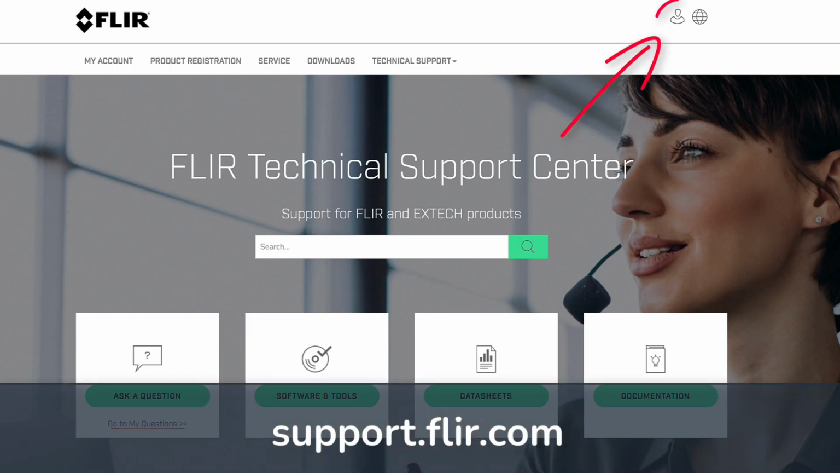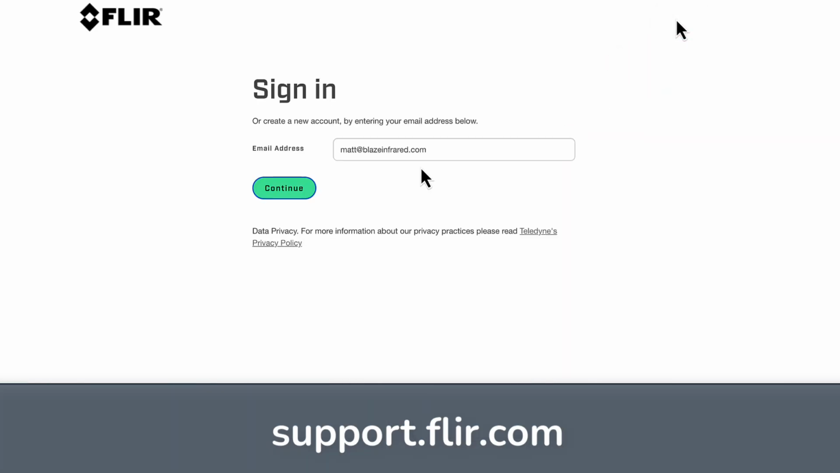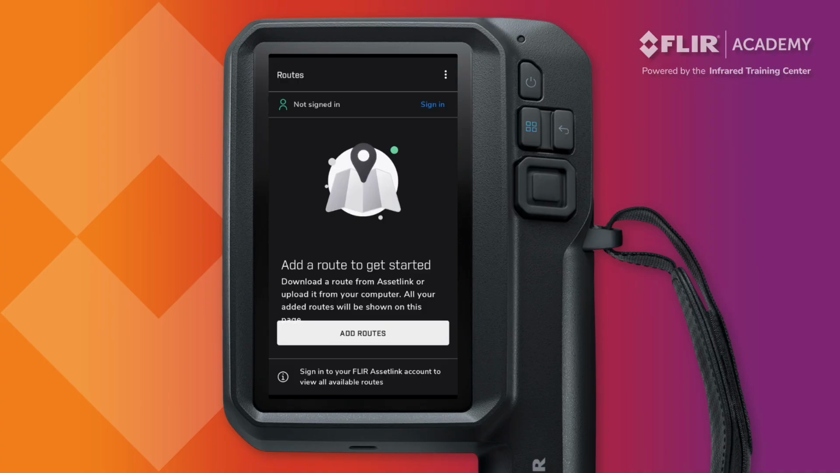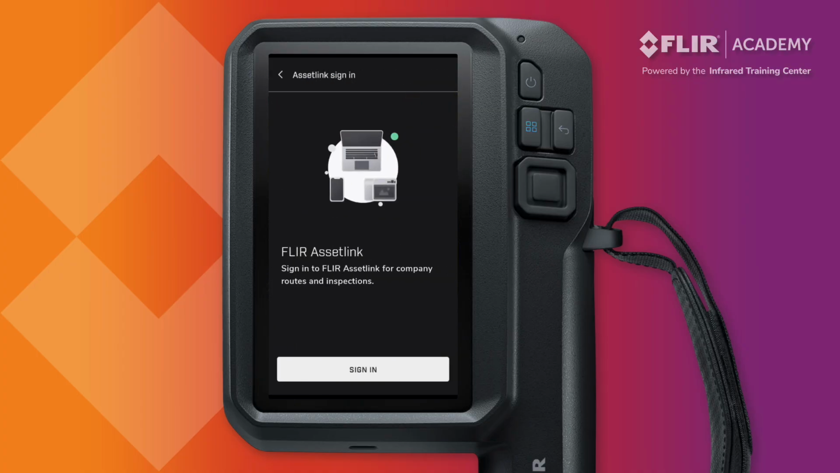Click on the profile icon at the top of the screen and enter your email address into the field. This will be your username. Then select Continue, where you'll then be prompted to enter and create a password. These credentials are what operators also use to access either Ignite or Asset Link on the iXX series thermal camera. Select the app and log in with your username and password.